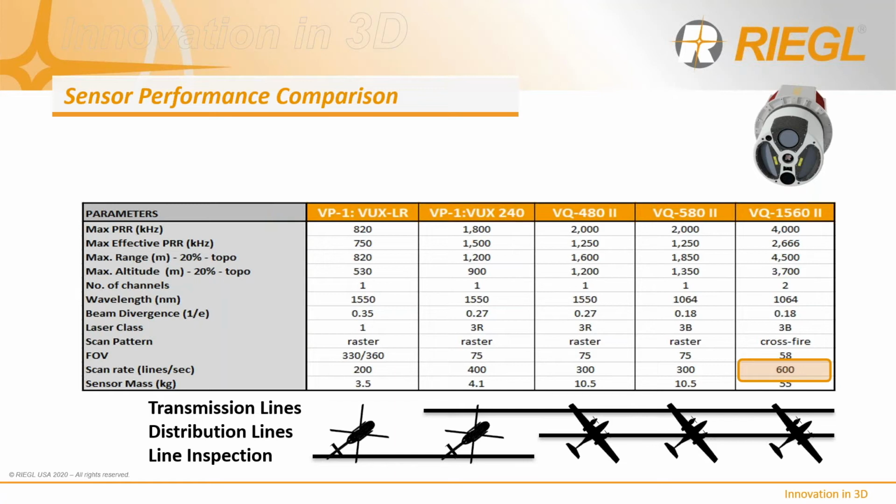Vegetation management initiatives also benefit tremendously from the improved vertical density that the crossfire scan configuration of the 1560 provides, and the resultant matrix point pattern that only the 1560 offers. Because the 1560 can fly much higher than most other sensors, its laser beam divergence and resultant footprint on the ground of wire is necessarily smaller. We want to have resolution as well as point density, and so a smaller beam footprint is important.